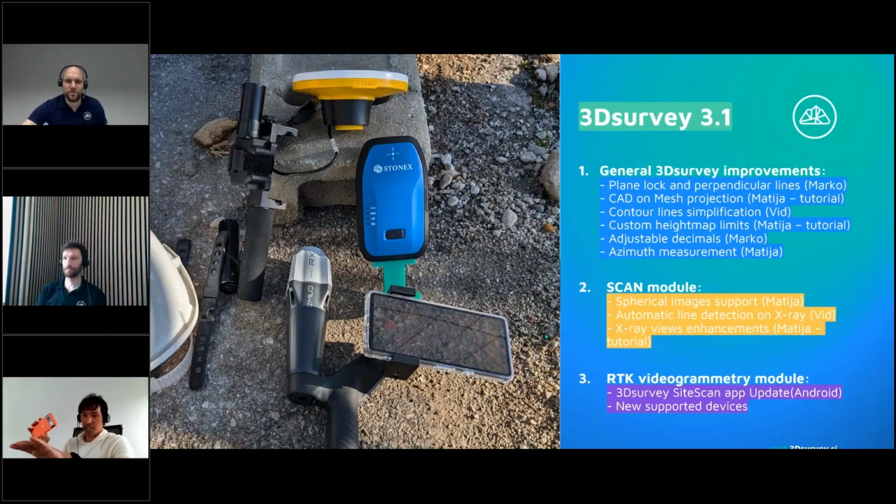This is also fixed. What's coming in a month or something like that with the SideScan Android app, you will be able to measure also points, for example, ground control points with the same device.